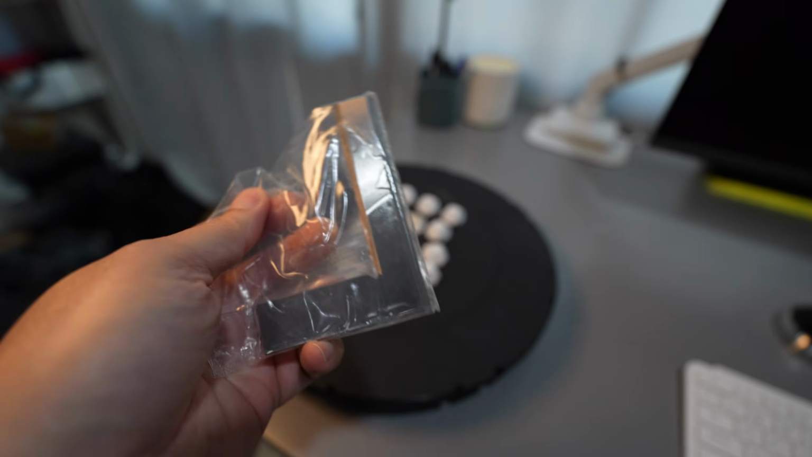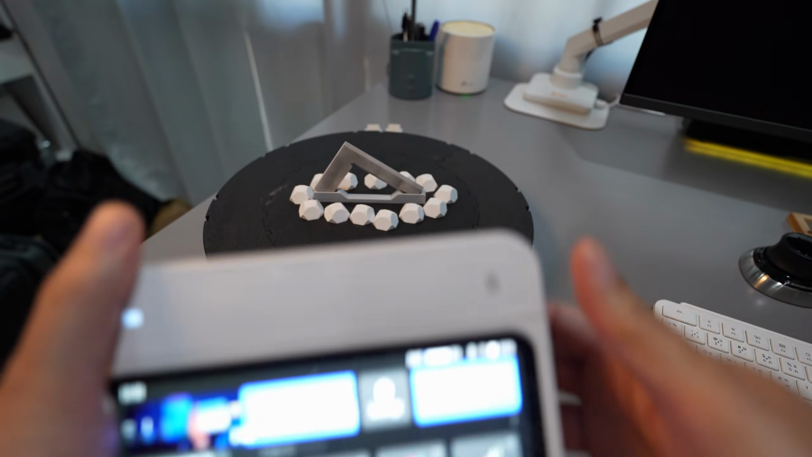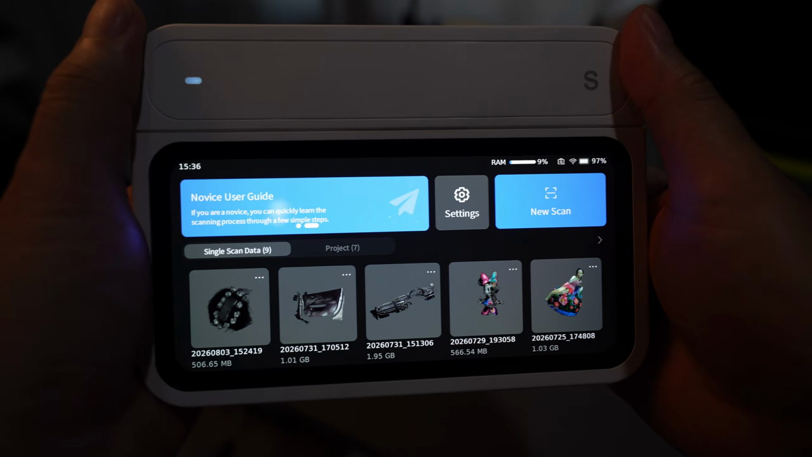Next, I'll test for angular error. This is also a class 1 angle gauge.